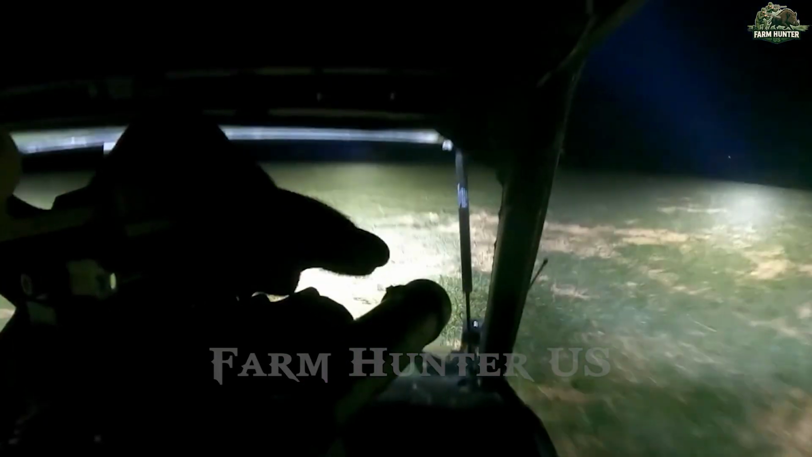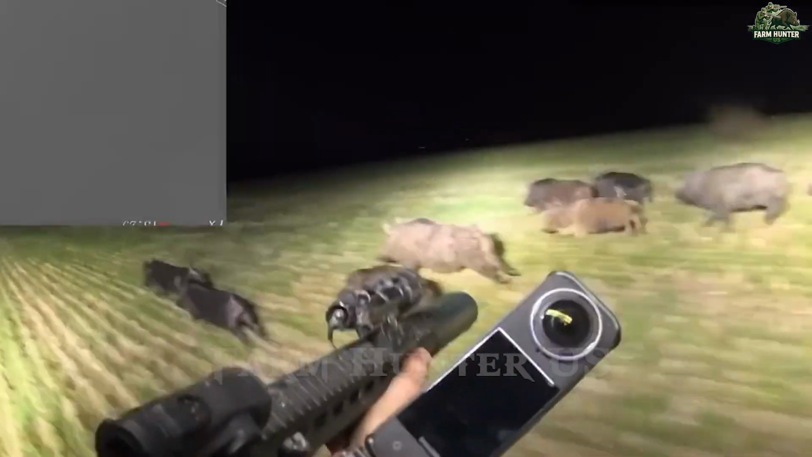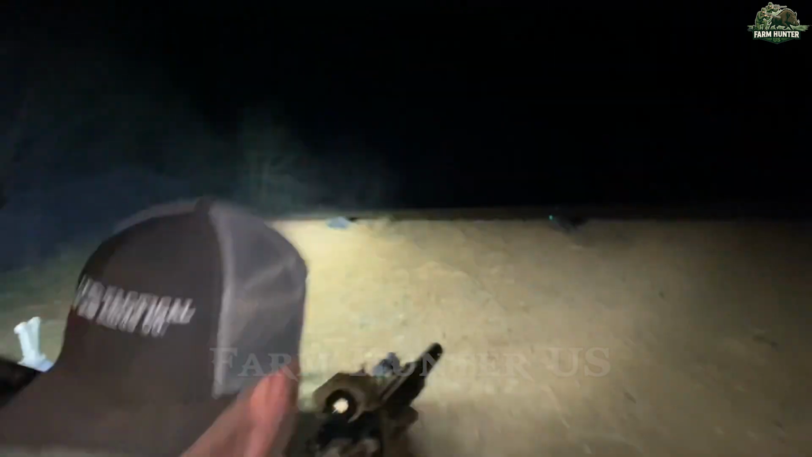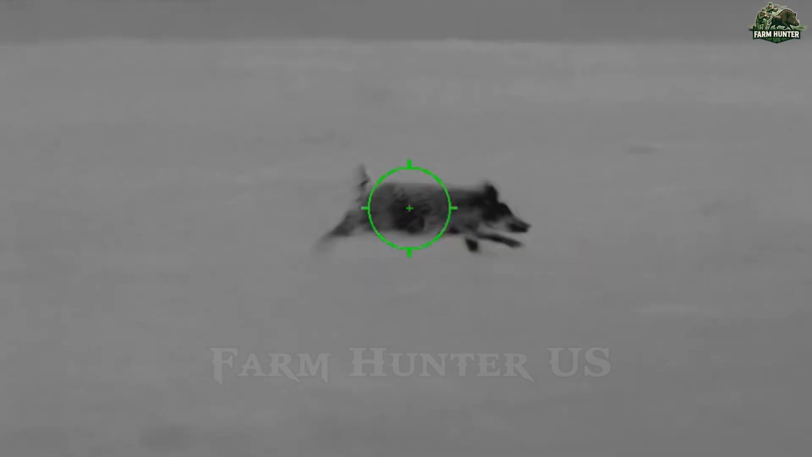Soon after, a report came in from another squad. Another herd had been spotted. Without delay, we changed course. This time, Felix was on the trigger. His rapid, practiced shots dropped several targets quickly, but these boars were faster and more evasive. It took repeated volleys to bring them down.